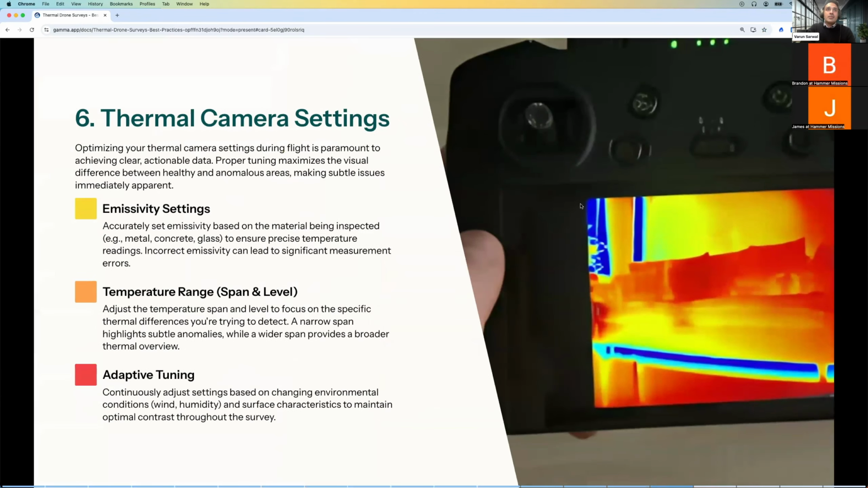And if we go into some of the other things, looking at the thermal camera settings. When you're actually capturing data on site, in the field, one of the things you want to be mindful of is that you want to maximize the thermal contrast, the actual difference or delta between different materials. So over here in this image, you can see you've got some areas that are red, you've got areas that are blue, and you've got areas that are somewhere in between. What you don't want is an image that just looks very similar, something like a completely red image or a completely blue image with no contrast whatsoever.